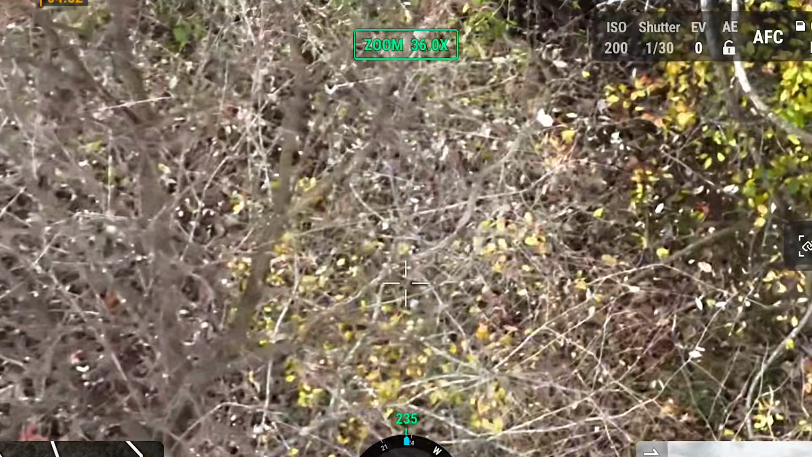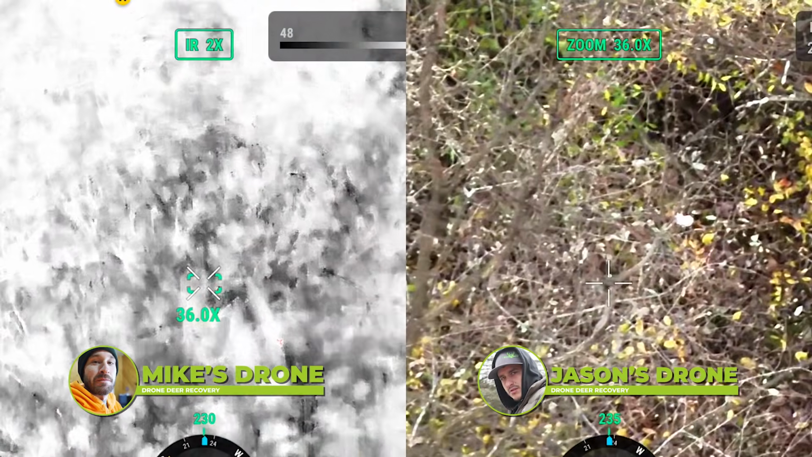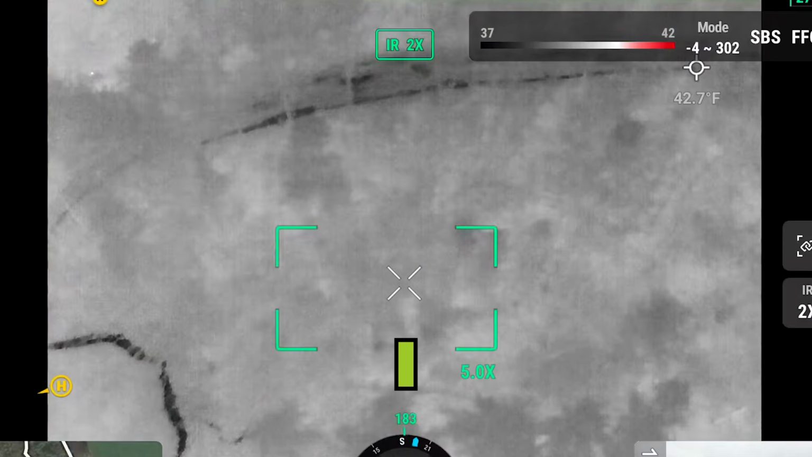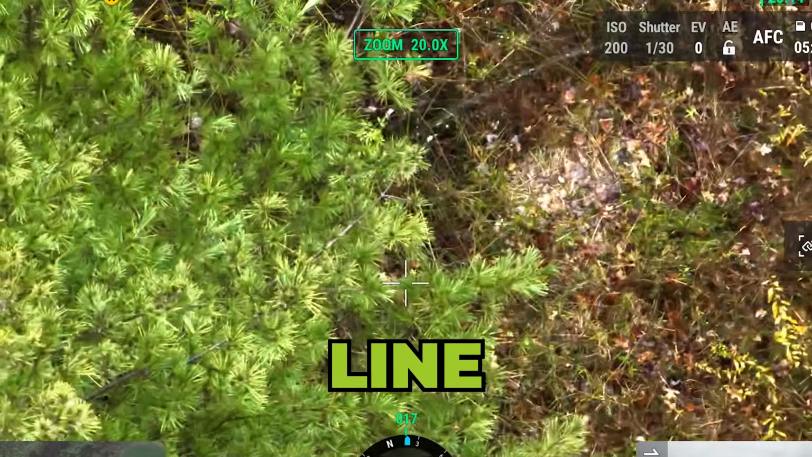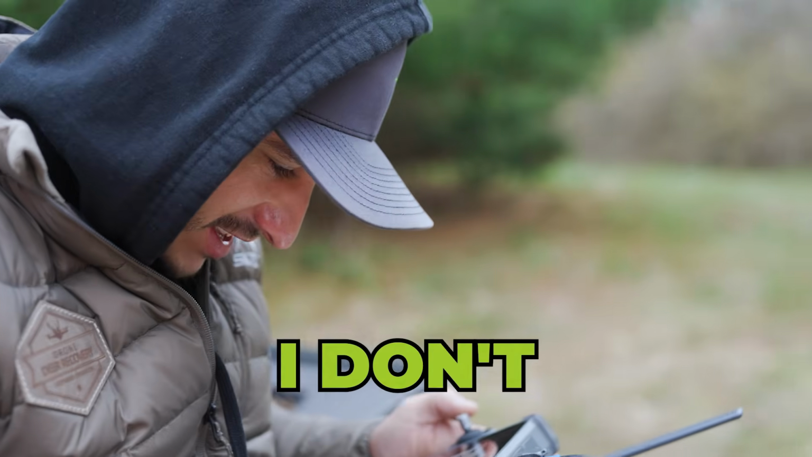Here's a buck. He don't look hurt. He looks 120-ish maybe. This is my first season. Just from the way the arrow looked and the blood, everything, I don't really think he's gonna be dead. So I shot him. I think, just based on what he said, I go across that line. Yeah. Look at that right there. Yeah, some demolished does. I don't think he's dead.